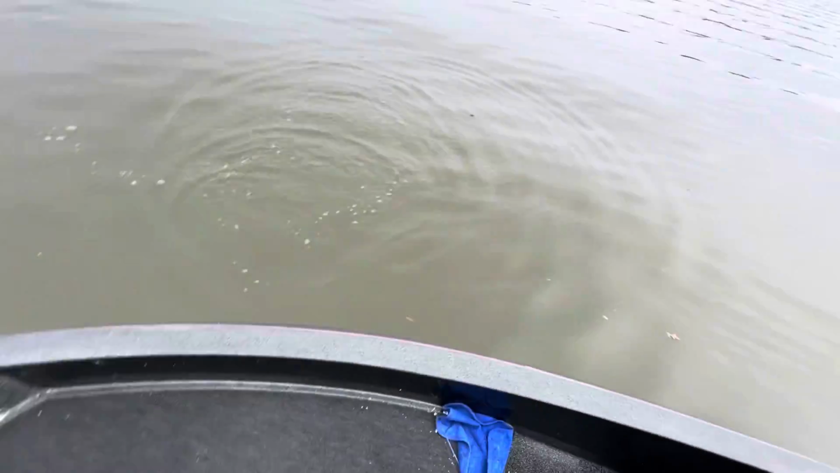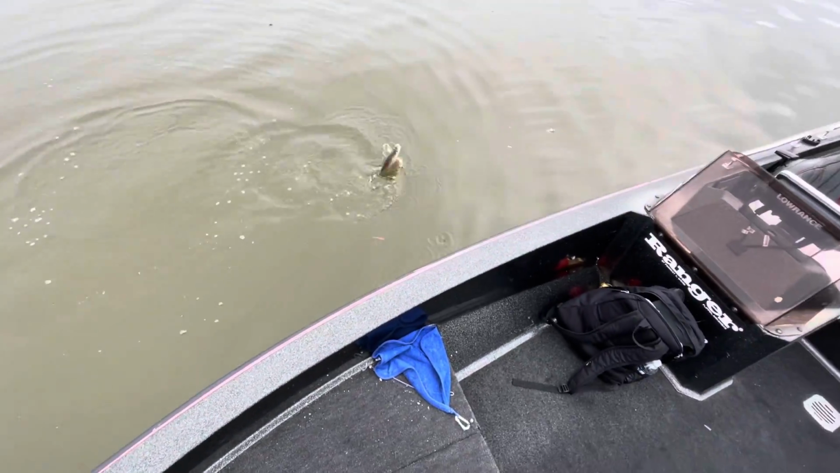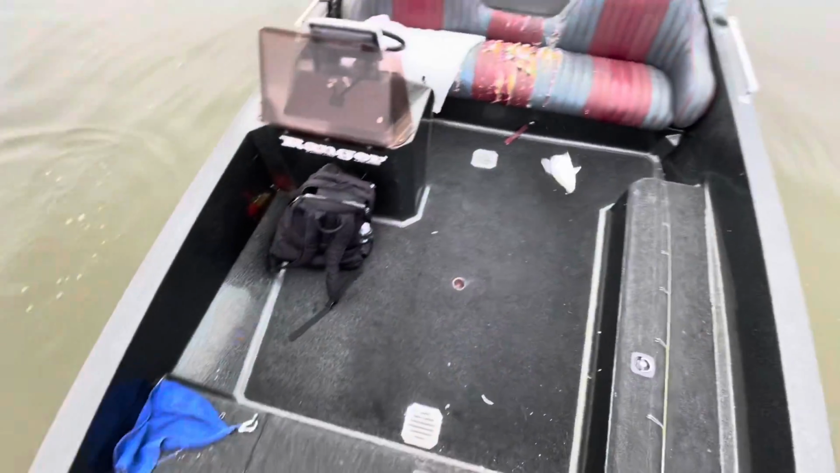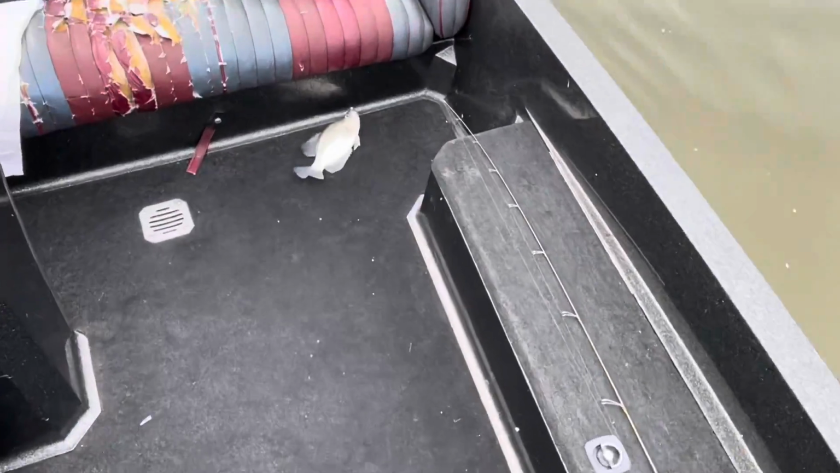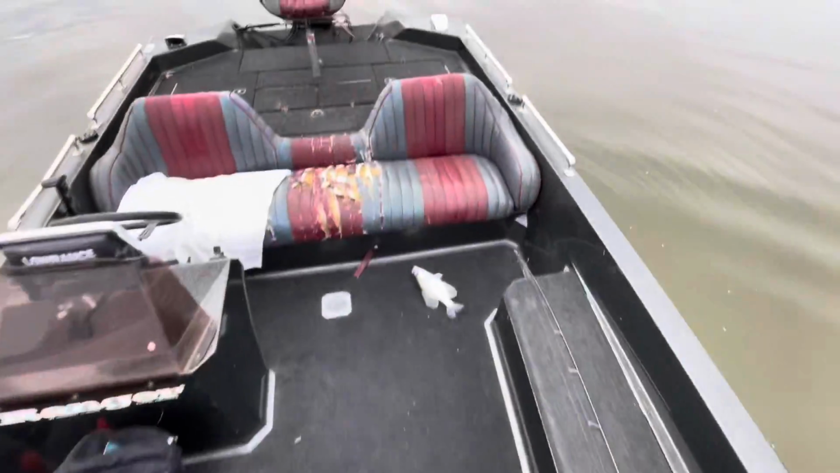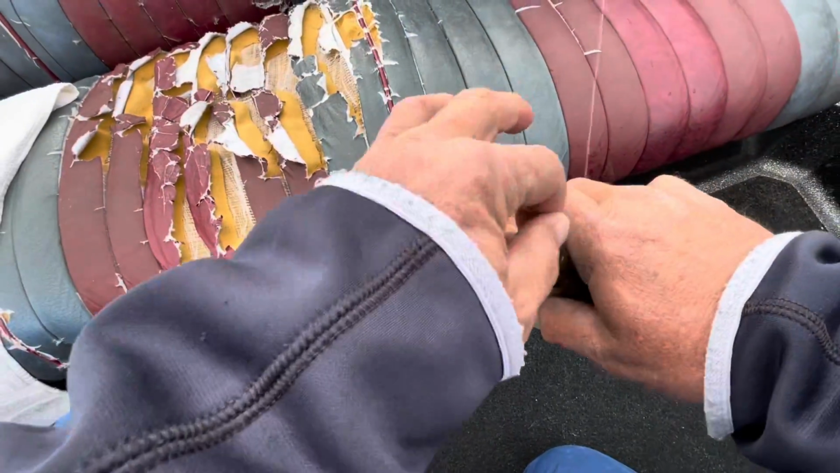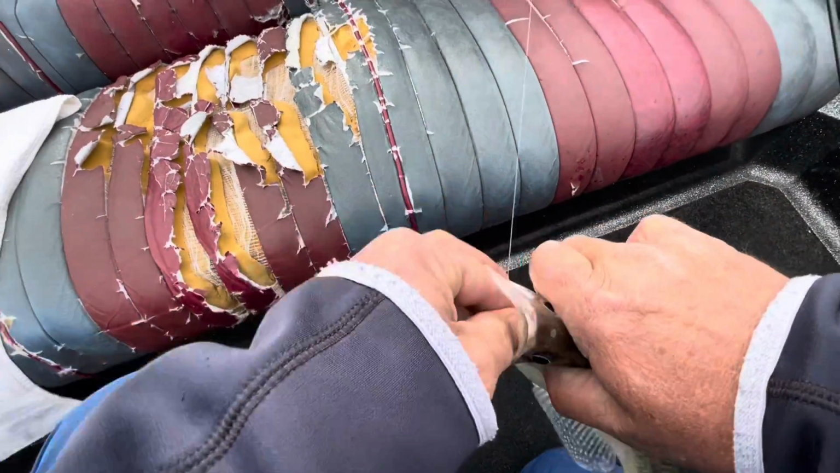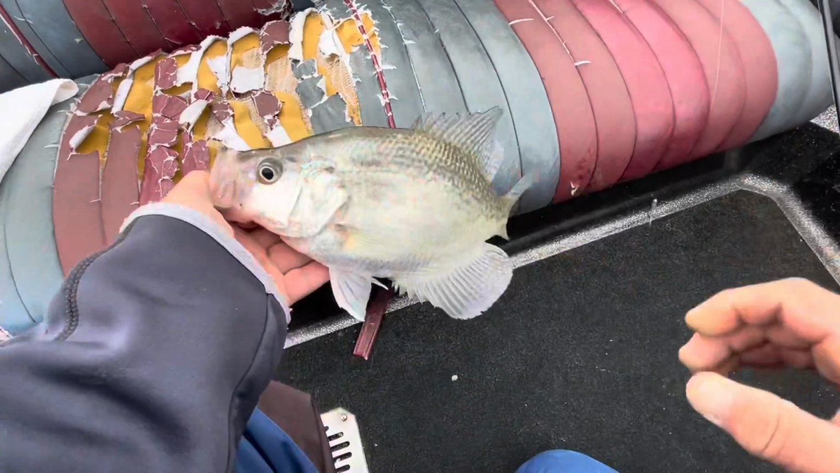That's a good fish too. Another good fish. I know my secret's tore, y'all. He's got that gone. Oh, hand tied that bluish gray color. Another good fish.